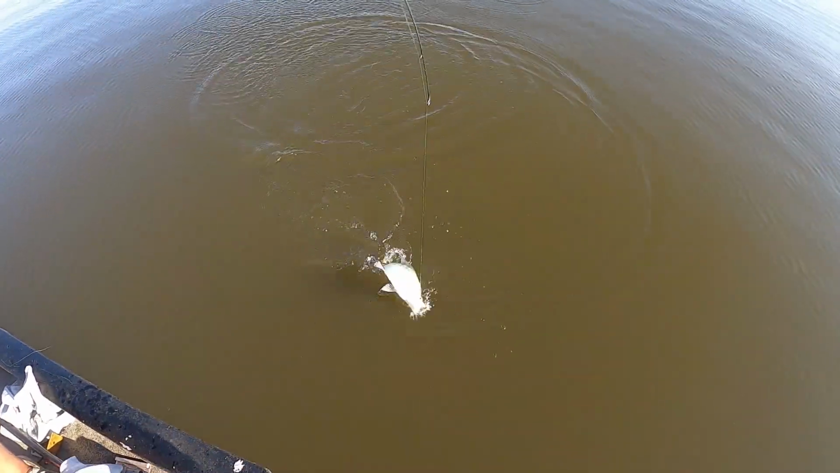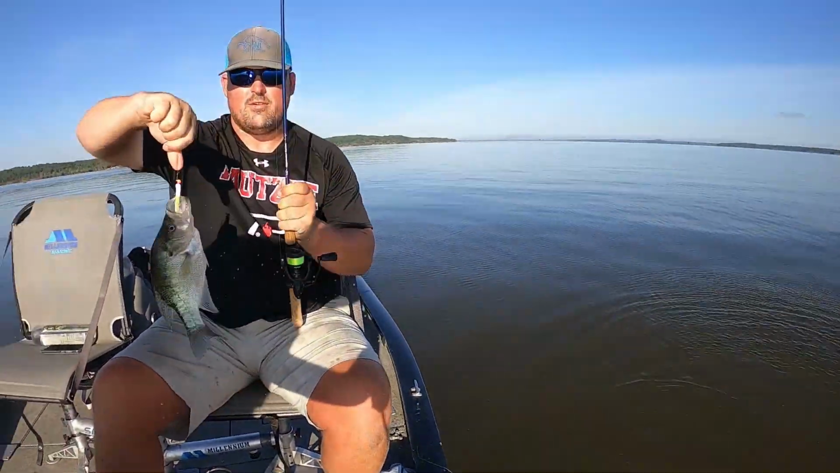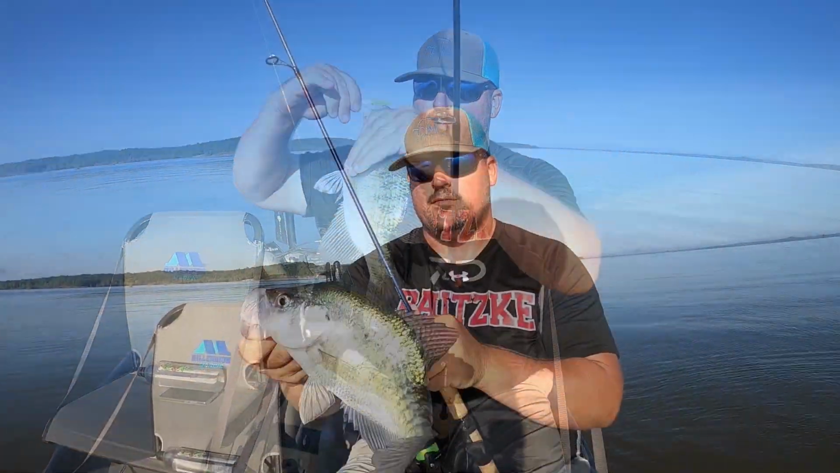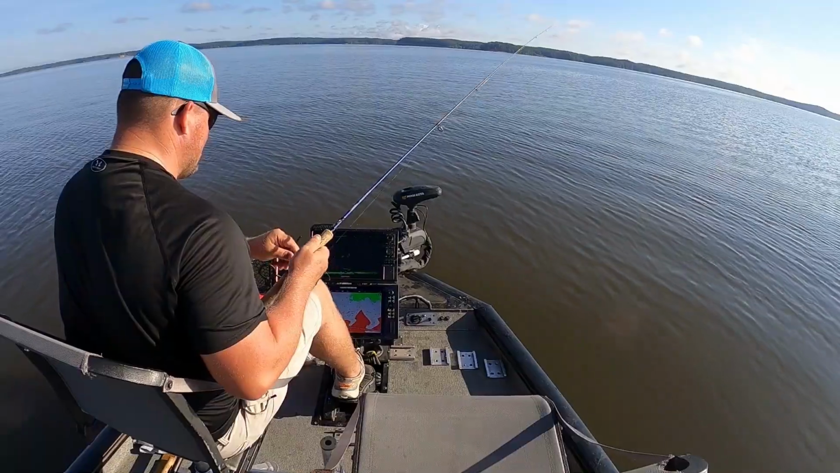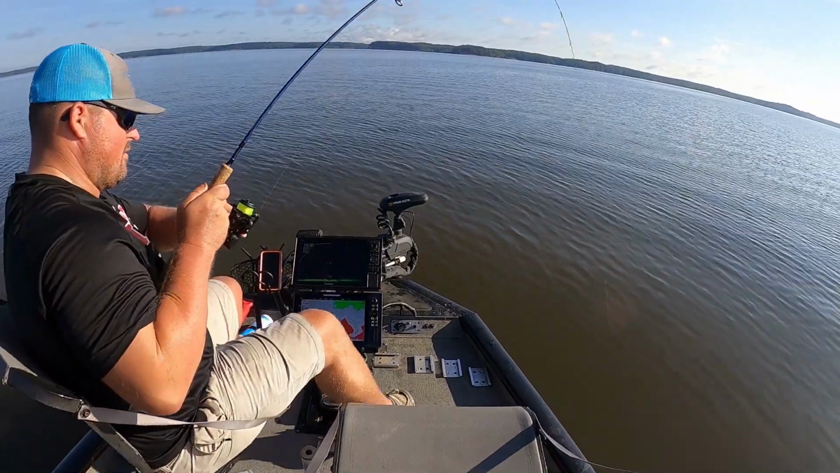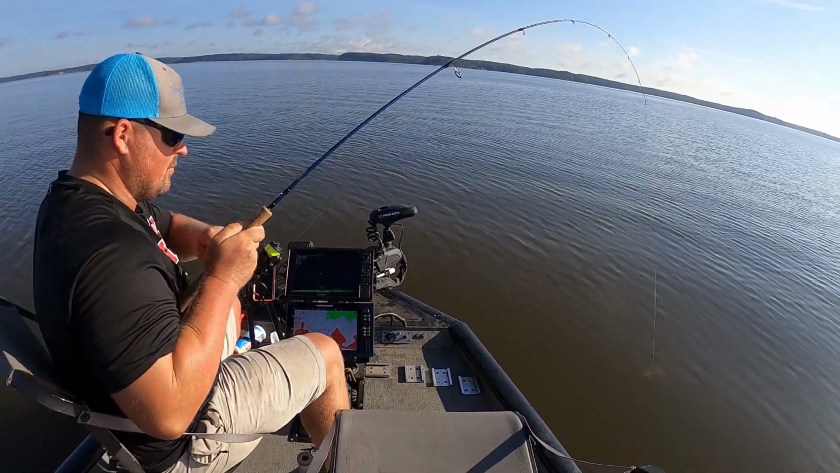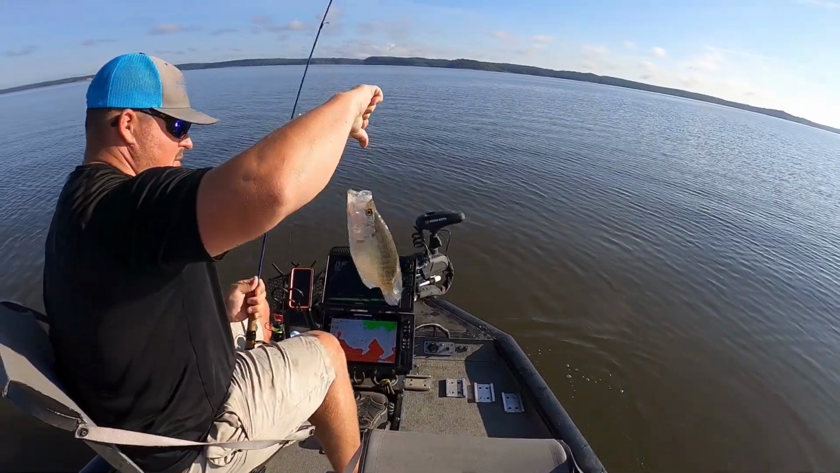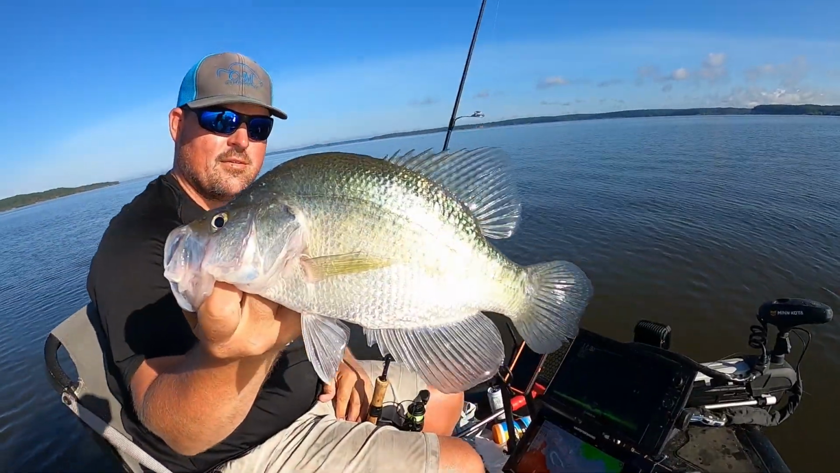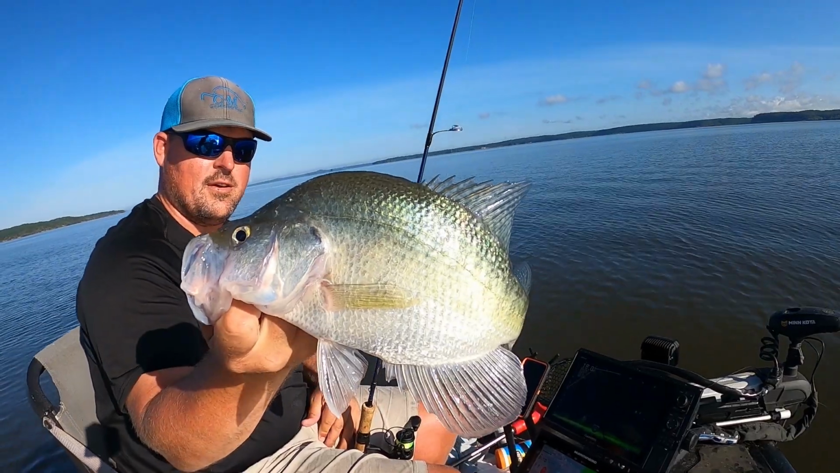Old Mississippi slab, baby. Look at that pretty fish right there. Got a little backbone to him. Oh yeah. Just slabs. It's all beautiful fish.